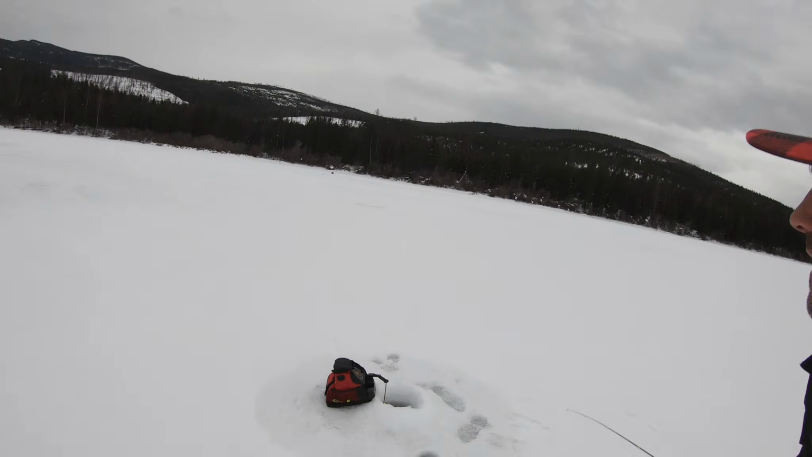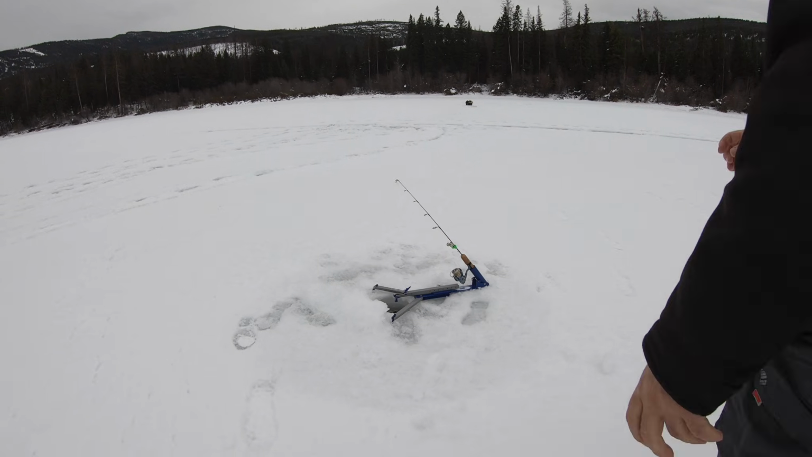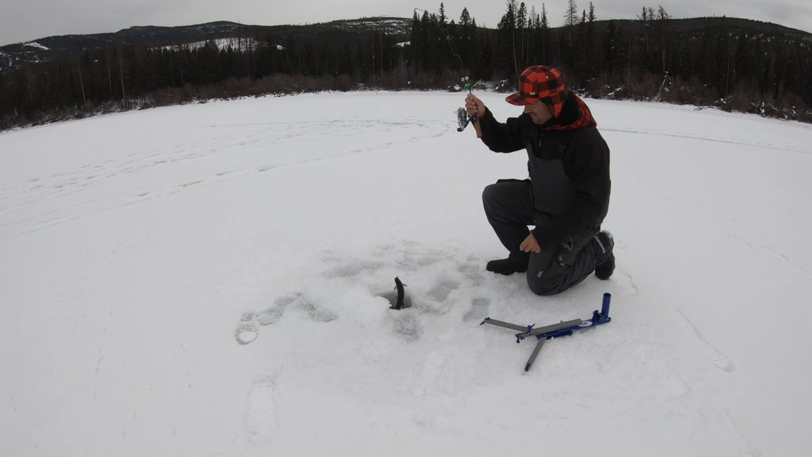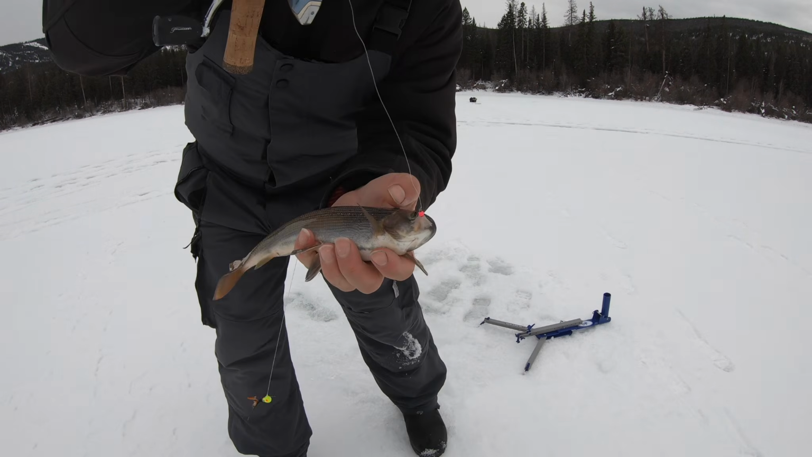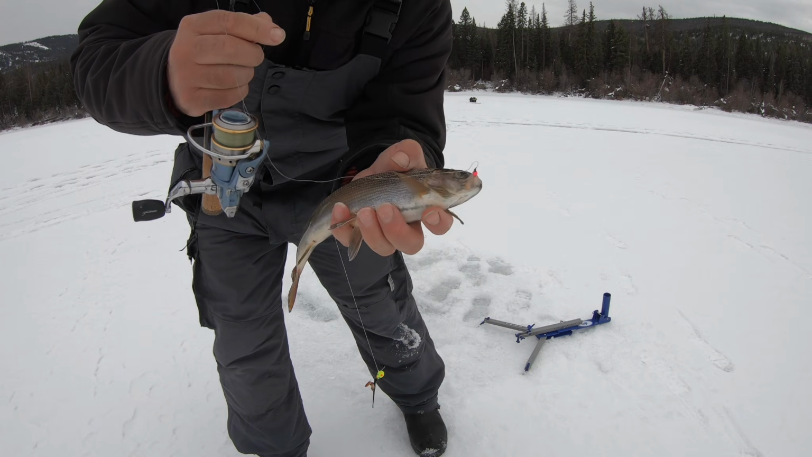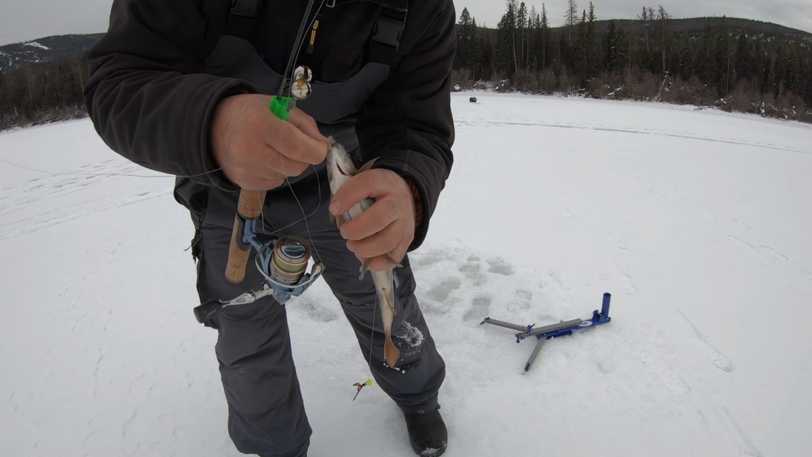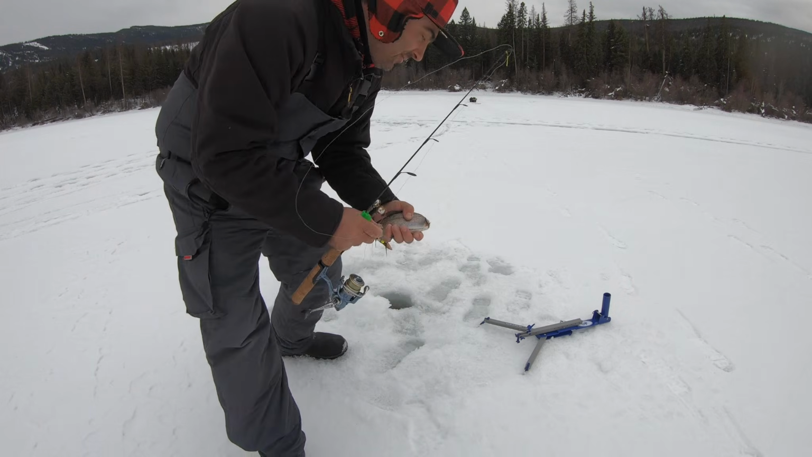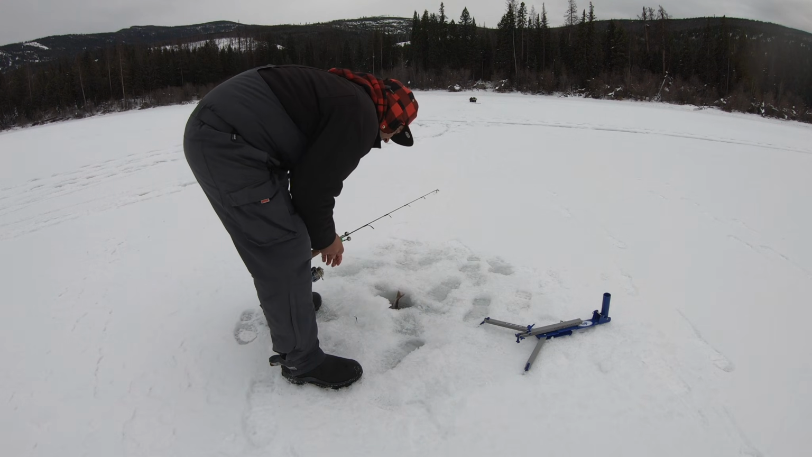We got one. Way in there. He's still there. Such a cute little grayling on the blob. He bit the blob. Such a cute little one. Still no cutthroat. All I can catch is grayling today. Where are those crazy cutthroat trout? At least it's fun to catch those grayling.